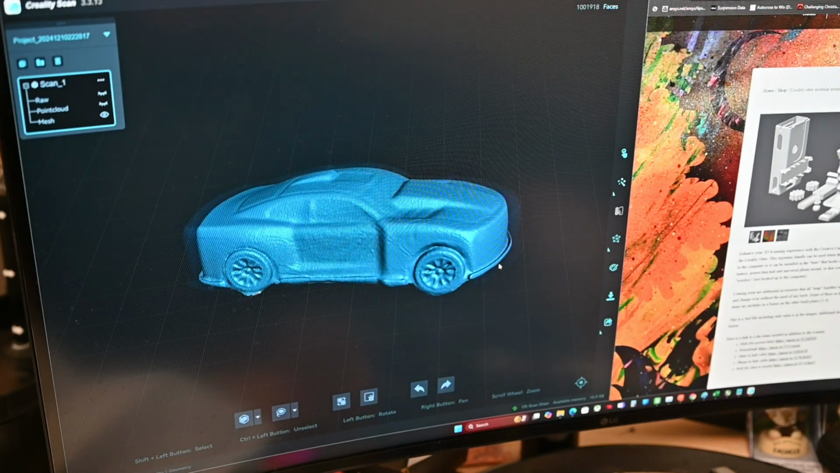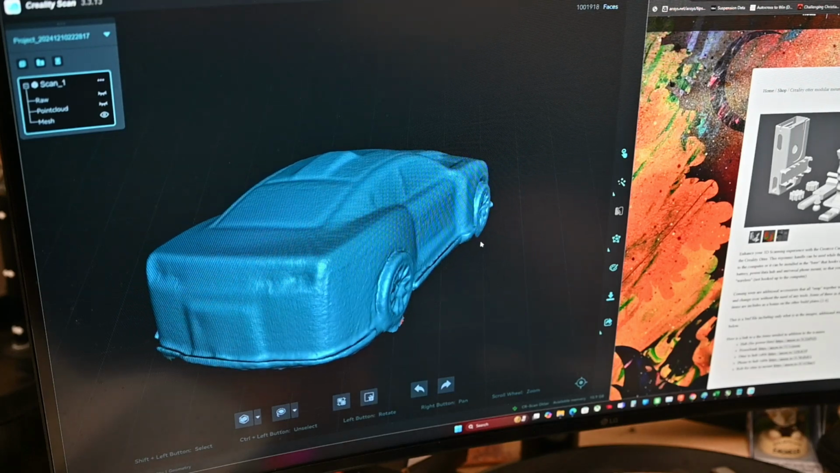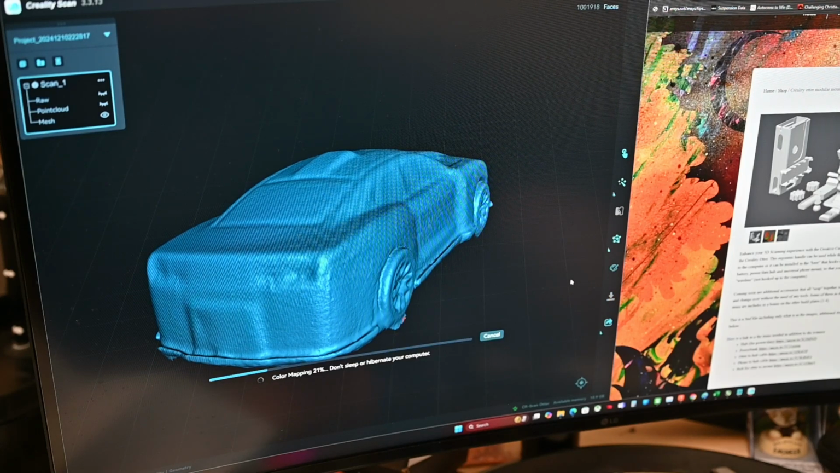Okay, so here is the meshed version. Again, you can see that the details are pretty good. So we're going to do a color map now so that you can see what it's like in the visible spectrum.